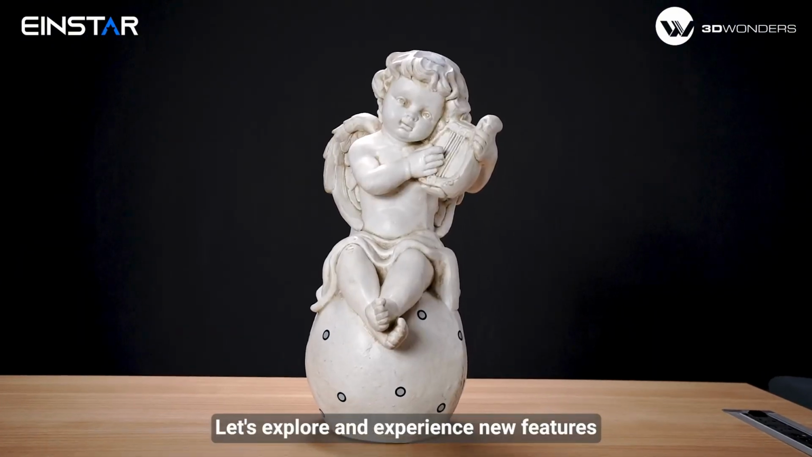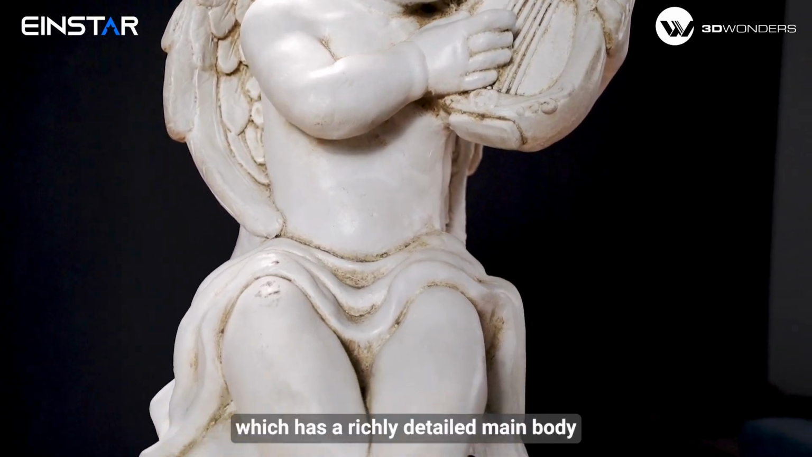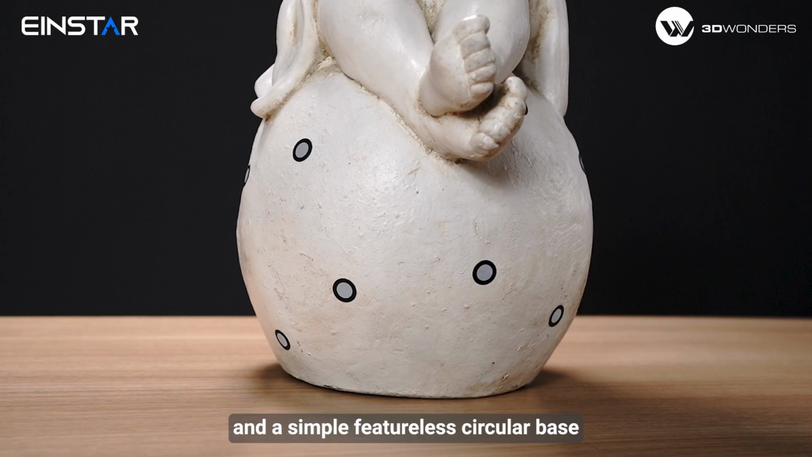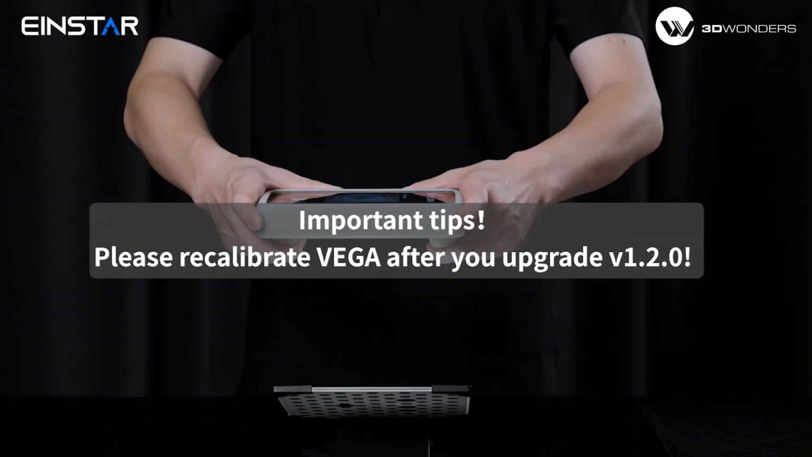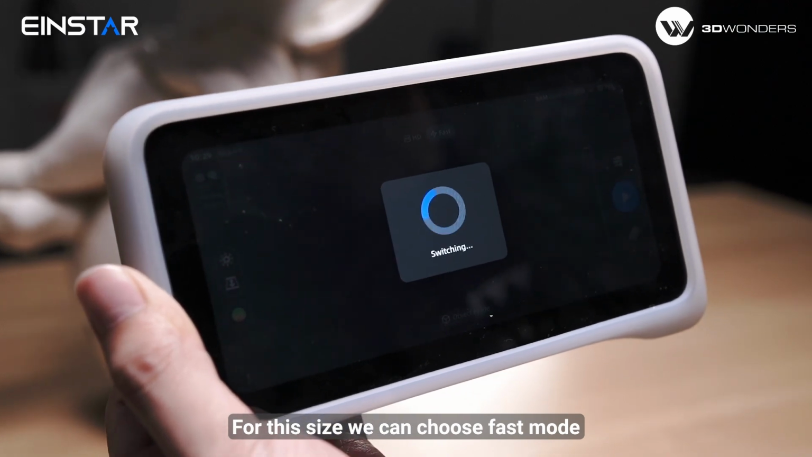Let's explore and experience the new features by using this angel sculpture, which has a richly detailed main body and a simple featureless circular base. For this size, we can choose fast mode.